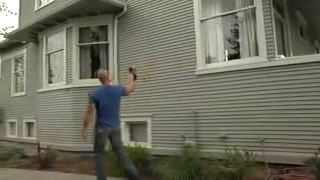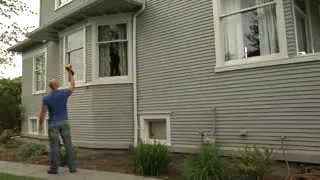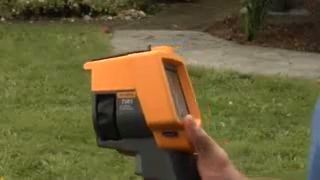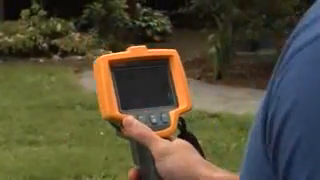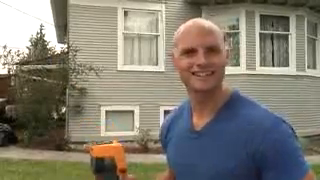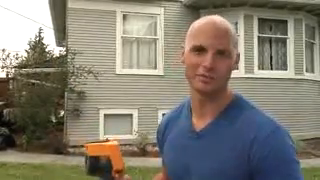Now, a thermal imager is a tool that shows you the heat being emitted by an object. Typically, cooler temperatures are dark and warmer temperatures are bright. It's that simple. And the Fluke TI-R1 has a really easy-to-use interface. 3 buttons control all the functions of the tool. Then you've got a focusing ring and a trigger for capturing images. That's it. And just like your digital camera, it has a memory card for downloading images directly into your computer.